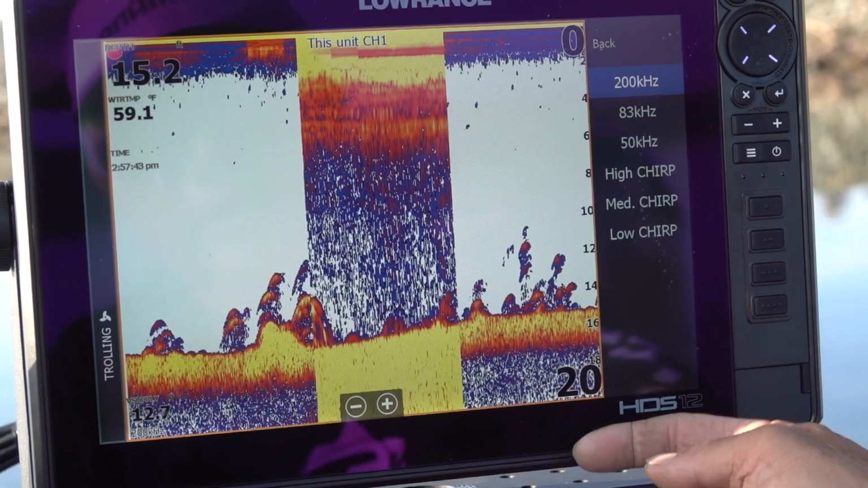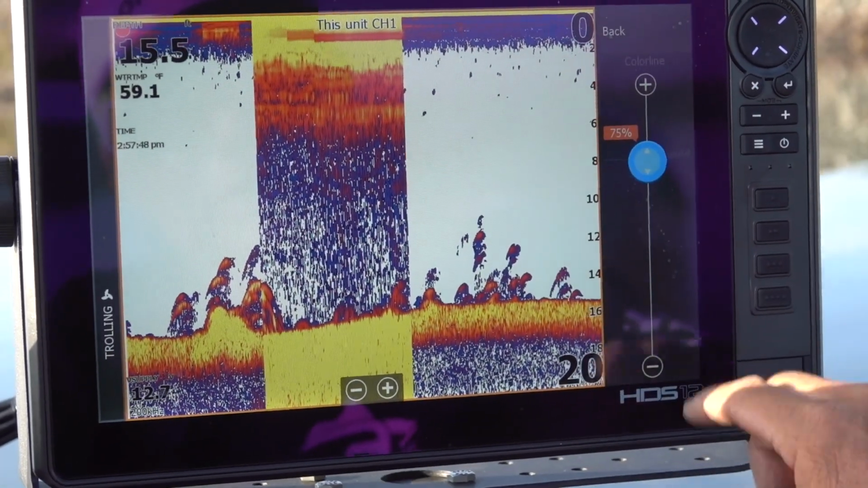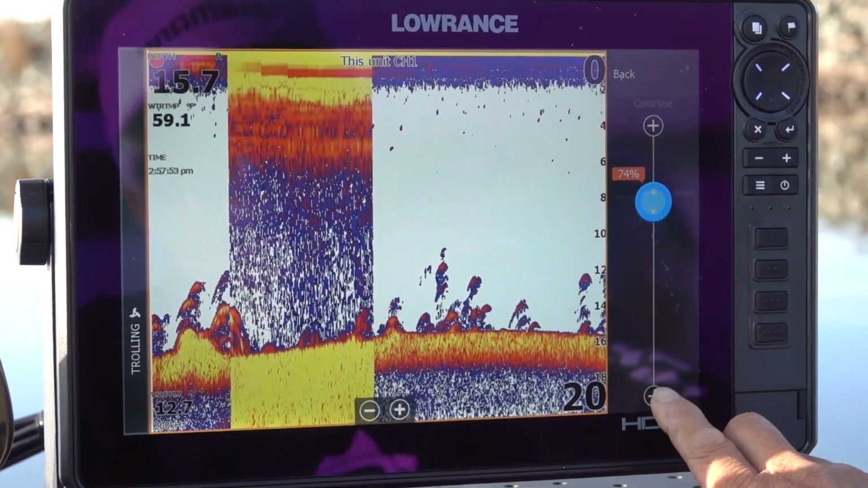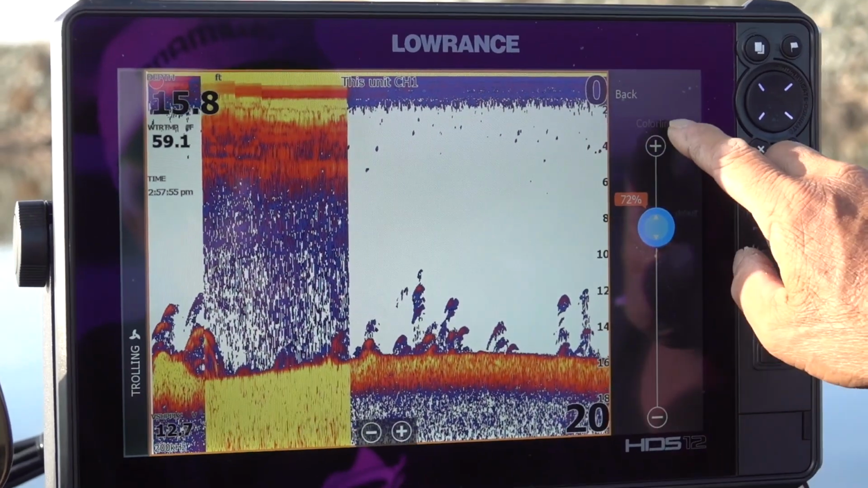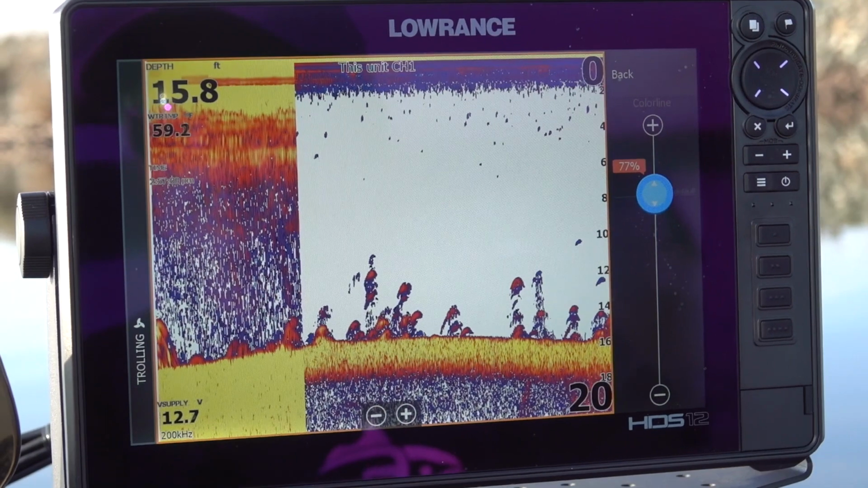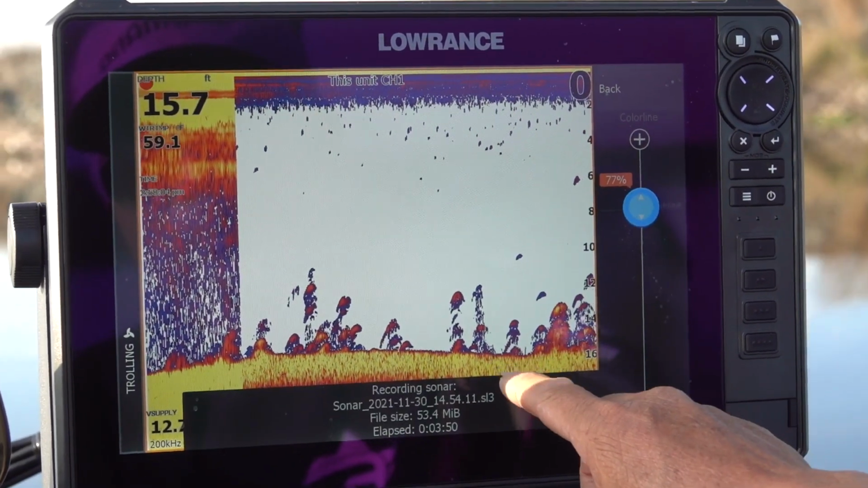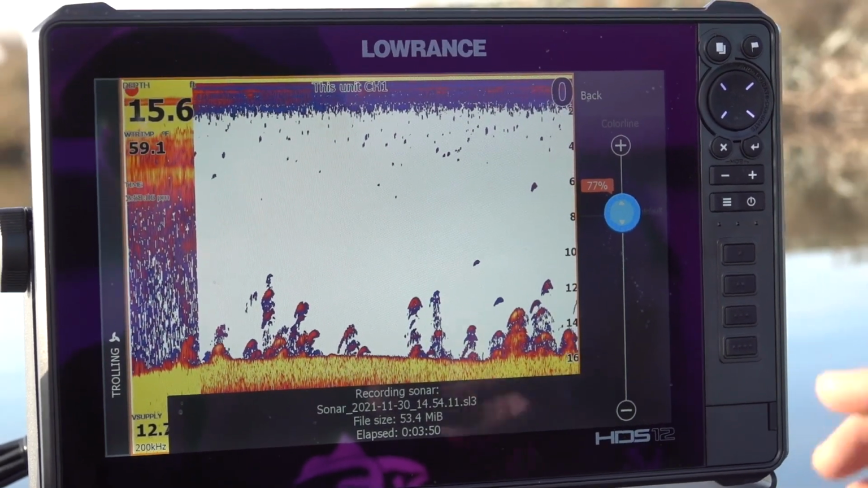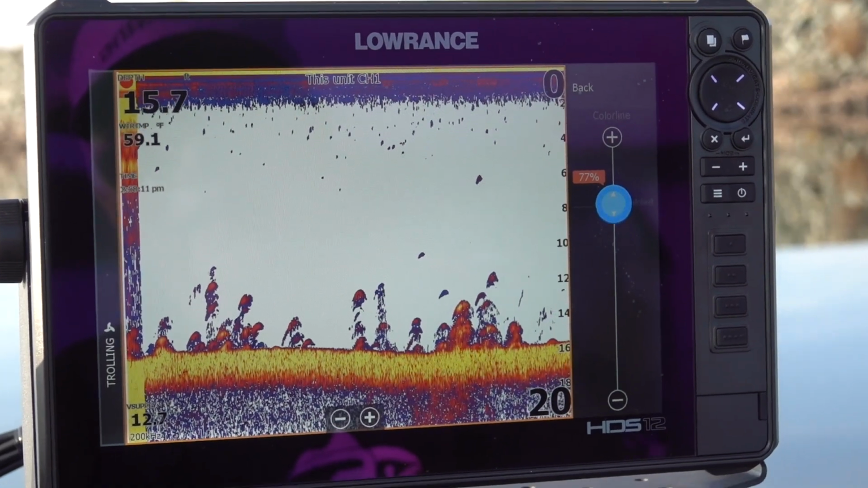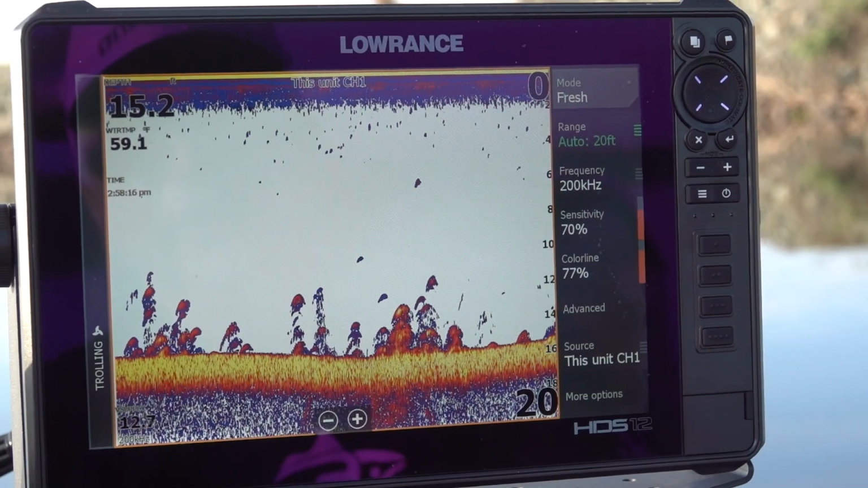You always want to make sure you see color all the way down. Your color line usually has to be where you want to bring it down to where I don't see any yellow, and then I'll bring it up. Usually around these units is going to be around 75%. The harder the bottom is, the more brighter that yellow will get. And as the ground becomes muddy, it'll go away and it'll turn red. But you can see how clear the 200 kilohertz is versus the 83.